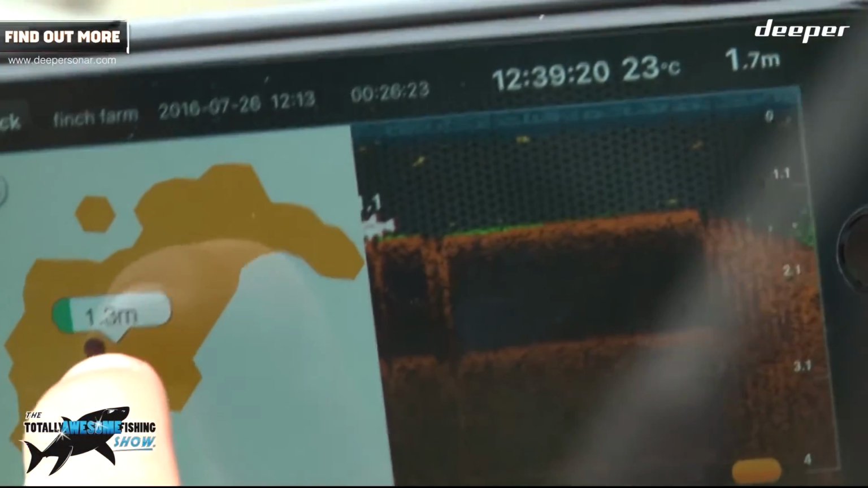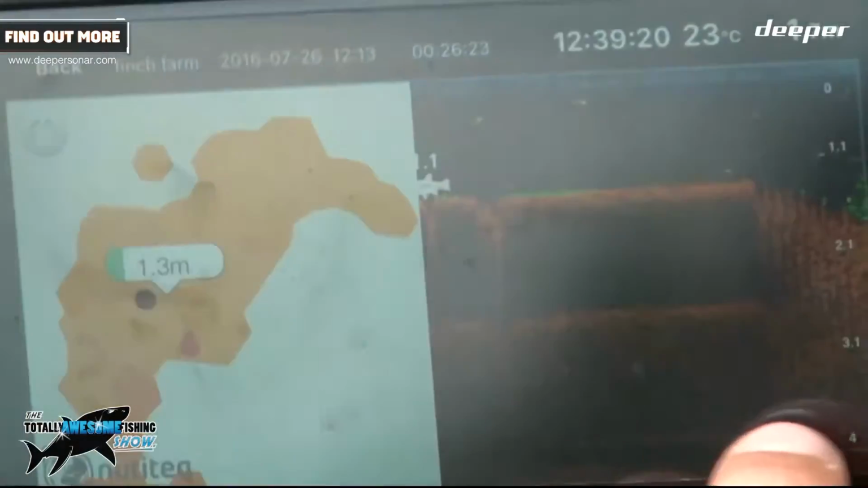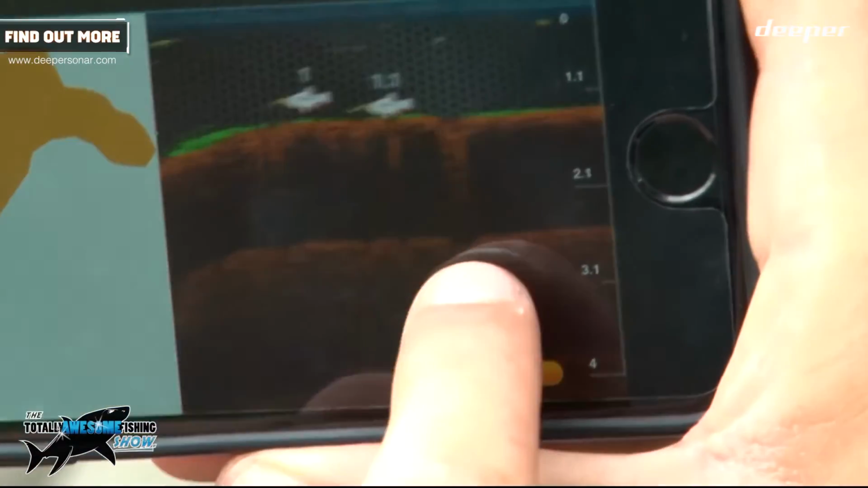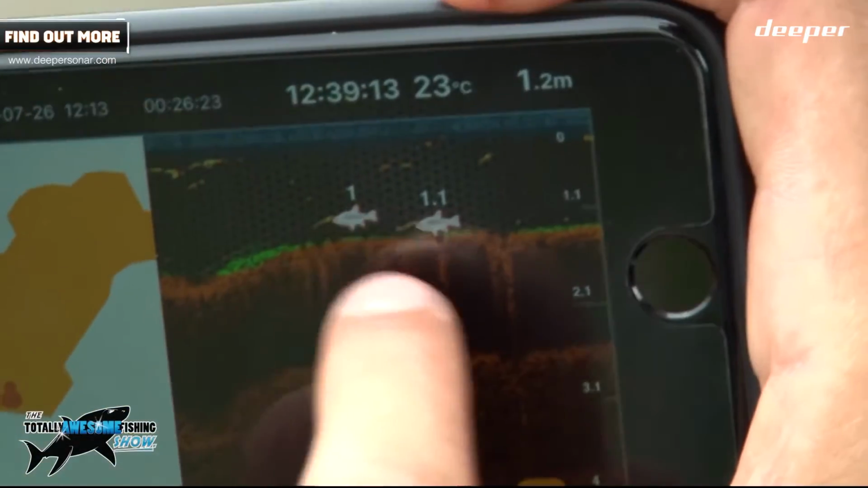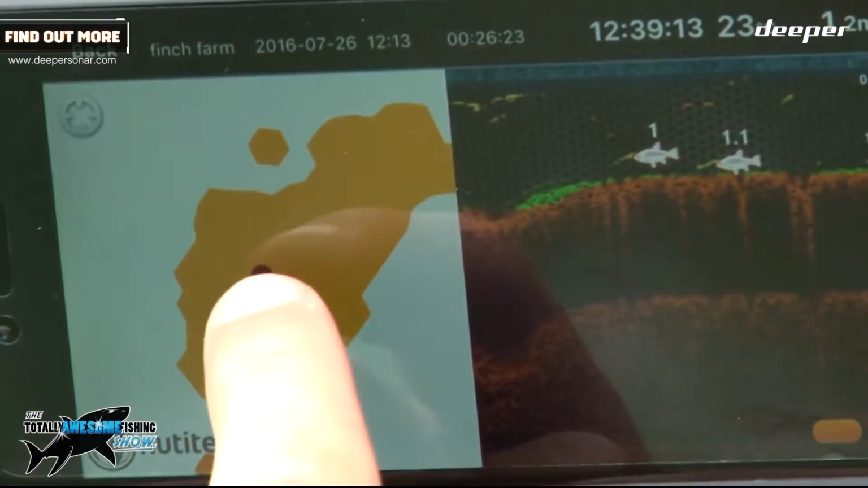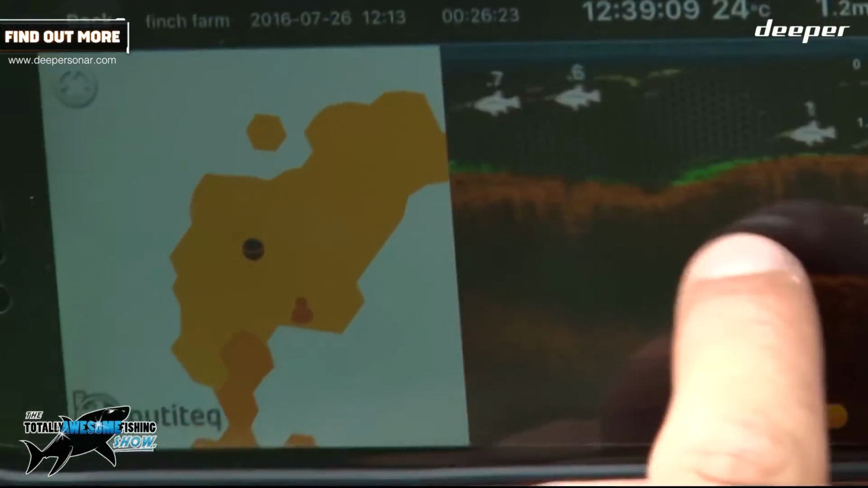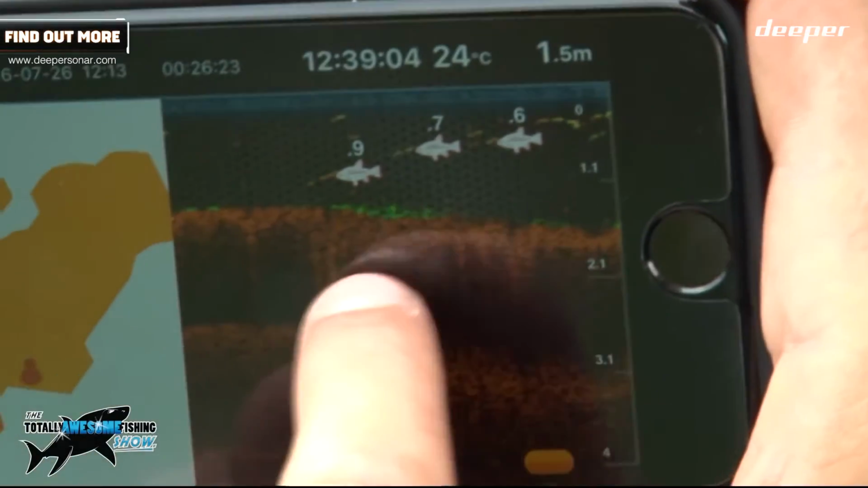So we're going to set up a swim at about 1 meter, because on this history slider here, if I show you, this is the great thing. The fish are in the middle of my screen there, and the Deeper was at that point in the middle of the lake. And that was showing fish on the bottom. And if I keep coming back, we go over to the other side of the lake where I'm at.